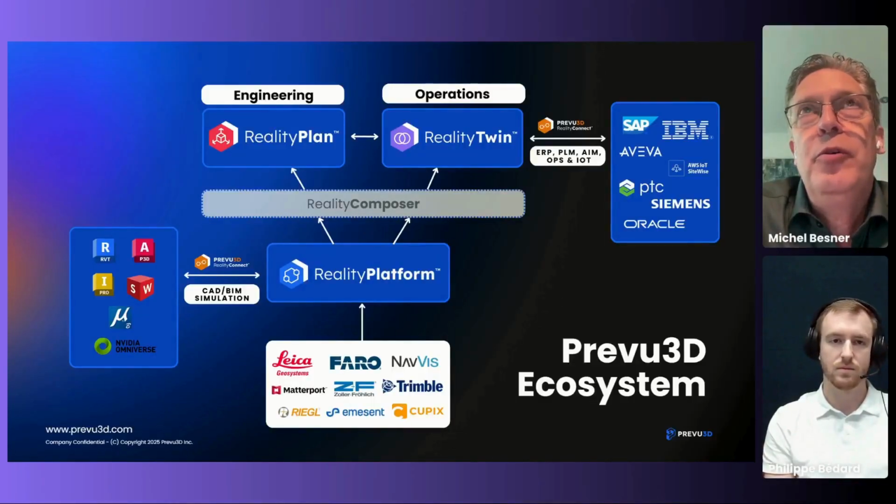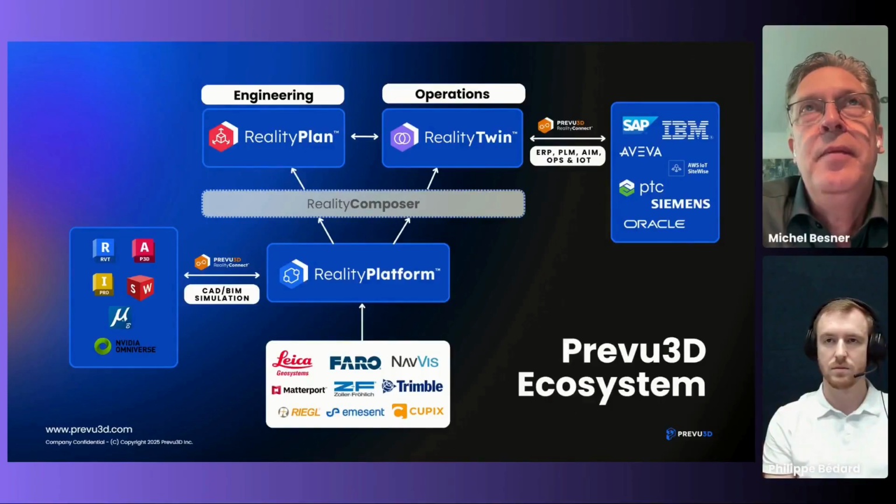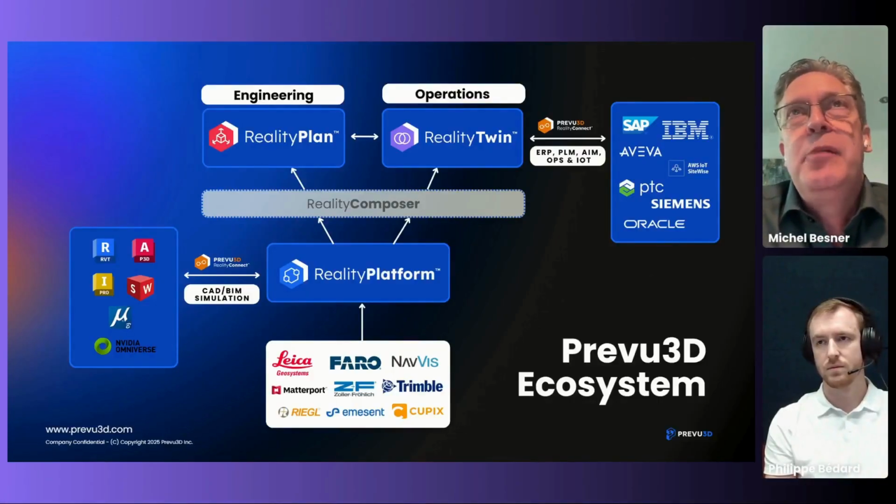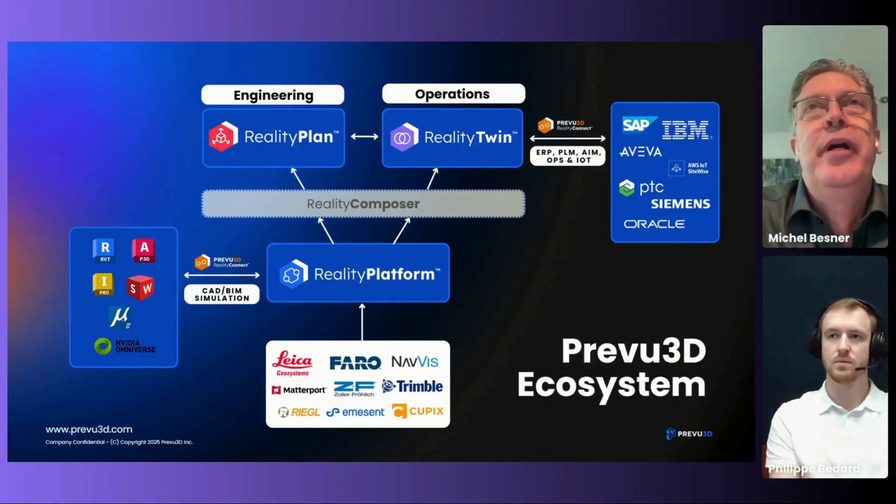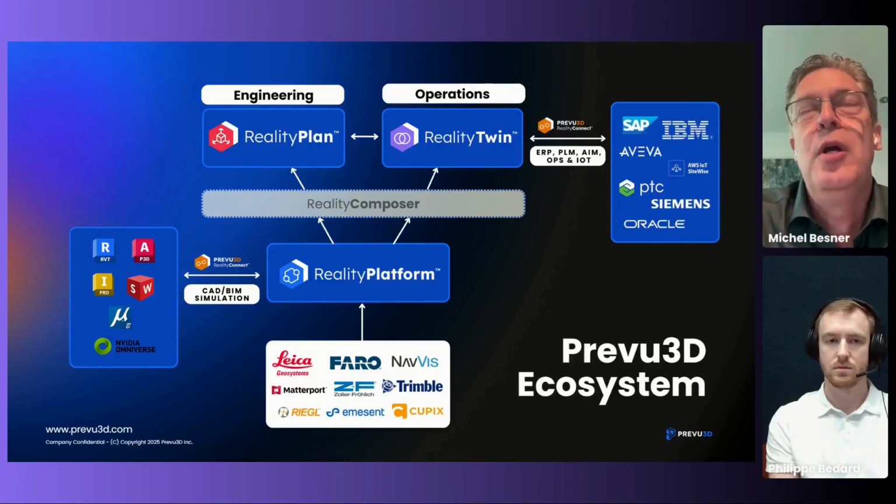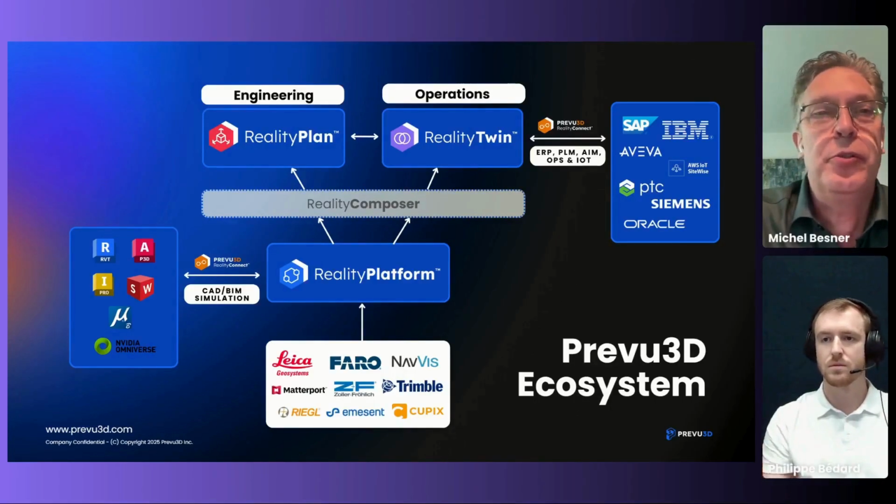And then, of course, what we've been seeing in the market is that people are not just going to use a single scan to scan the entire facility. If you have a 100,000 square meter facility, maybe you'll try to scan it all at once, but most likely you'll scan in multiple phases. You'll want to scan with different scanners. So how do you combine all of that into a single version of the truth? That's where you'll hear and see about RealityComposer, which is sort of like a volumetric Photoshop where you can combine multiple scans into a single coherent digital space.